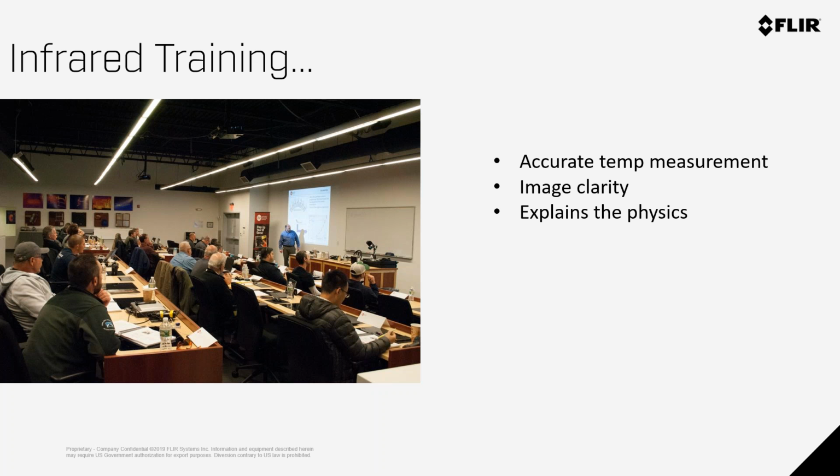Training's about physics. We want to eliminate any false positives that can be caused by reflective issues. It would be helpful if the student, the person operating the camera, knew the physics involved. And on top of that, we go over some basic typical predictive maintenance applications. So it's not just all book learning. You get to try within the labs that are provided at the training organization.